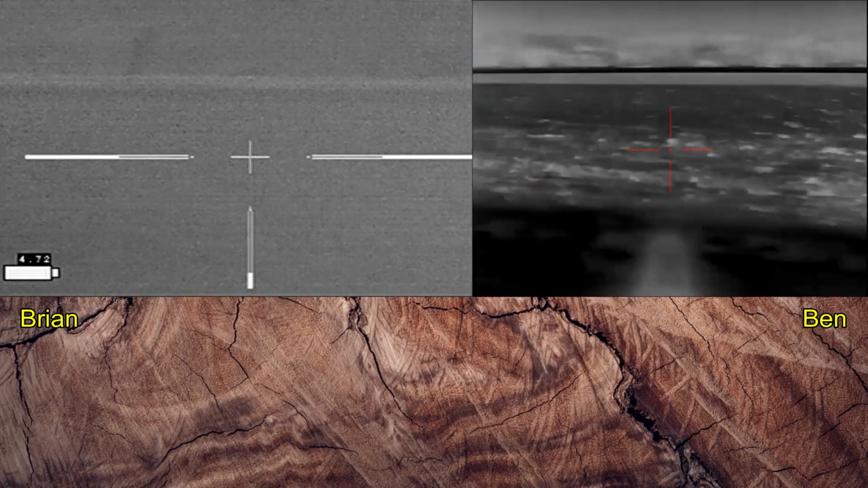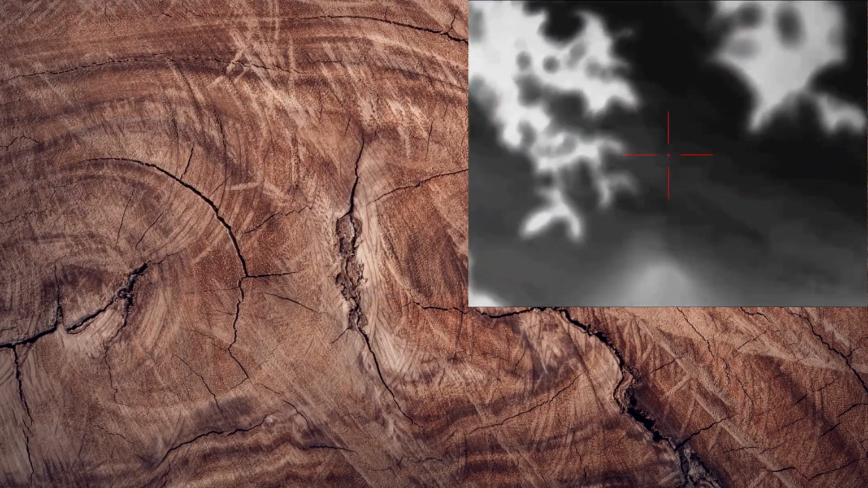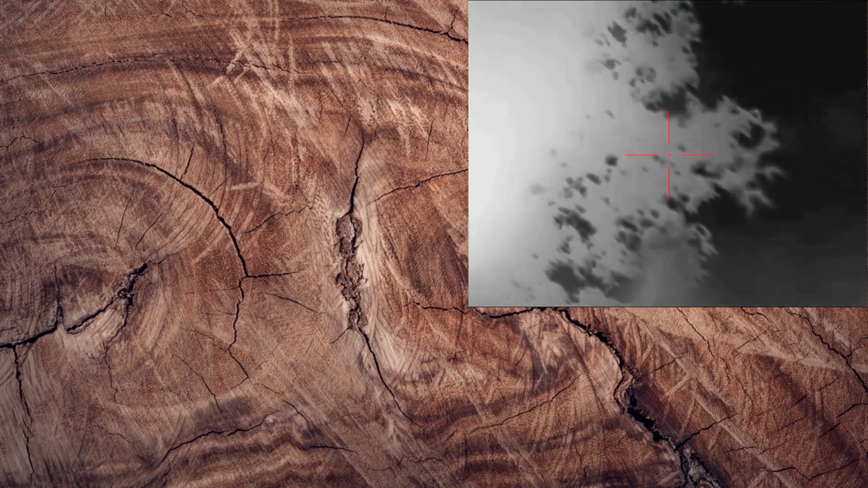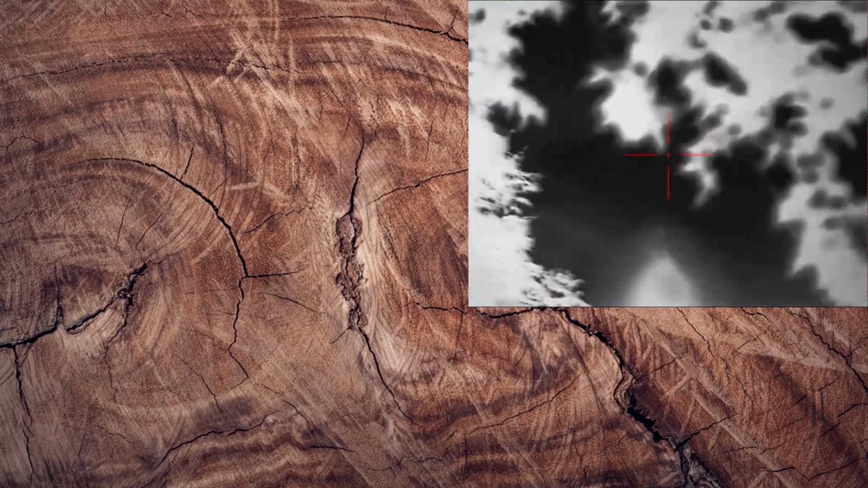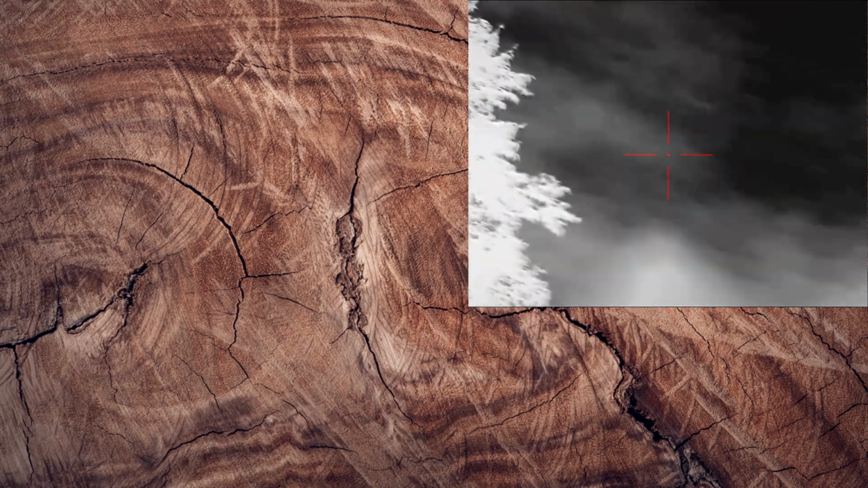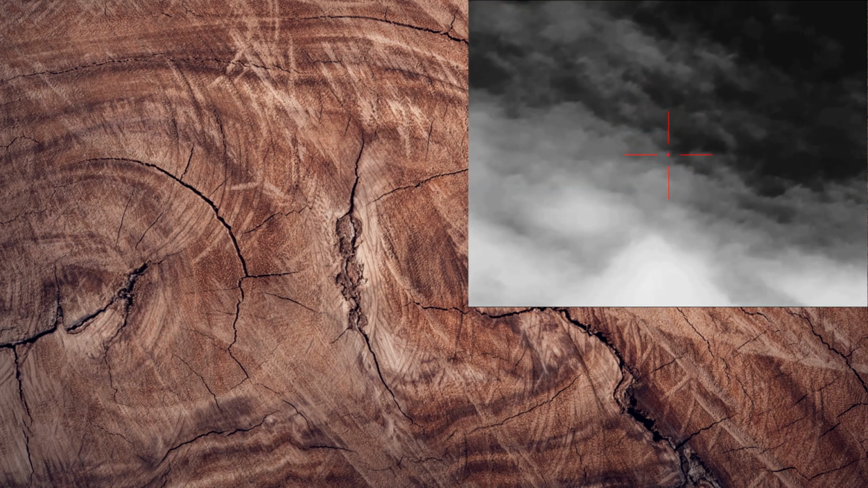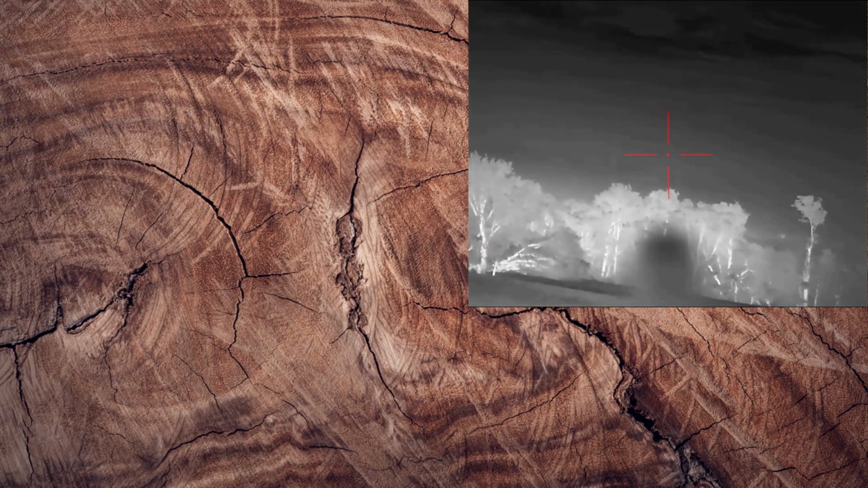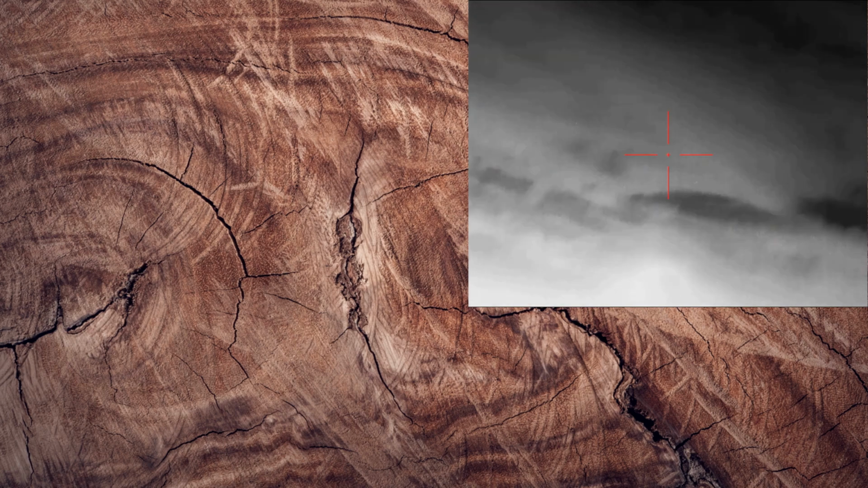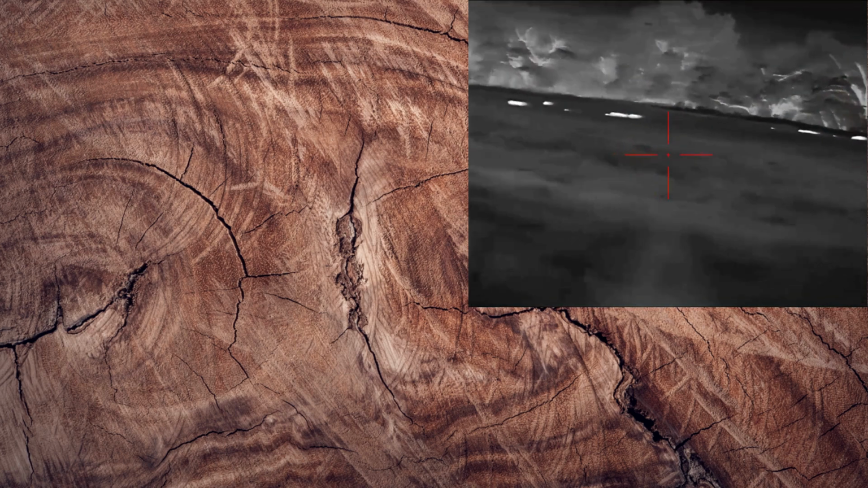He's going to circle behind us. So the coyote's behind us. We've now made our long stalk. We're way out by a creek. You can hear the frogs. And we are in the same field with the hogs at this point. And this is the view from Ben's rifle, looking at the sky, looking at some of the clouds, as we are trying to get moved into position. Finally we decide we've gotten about as far as we're going to get. And we get set up.